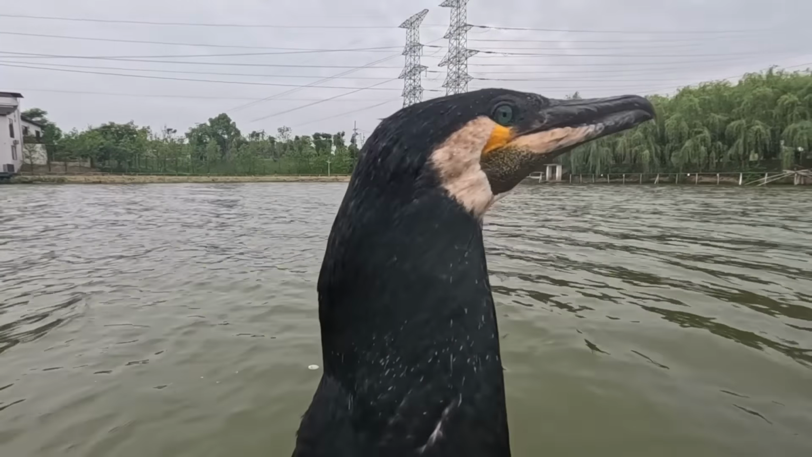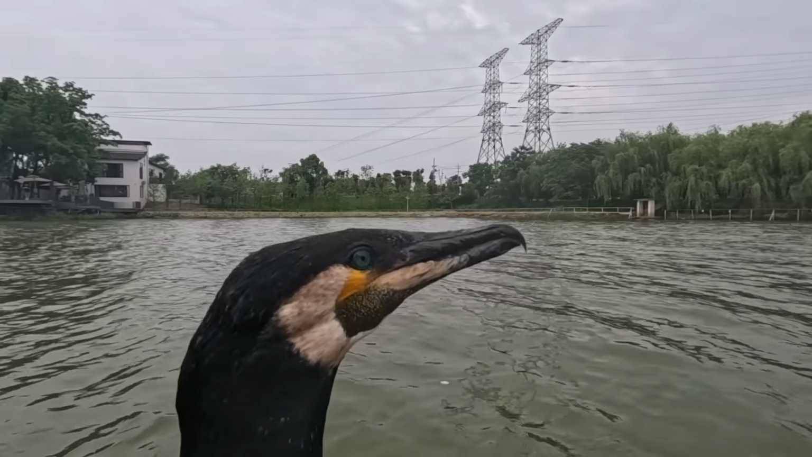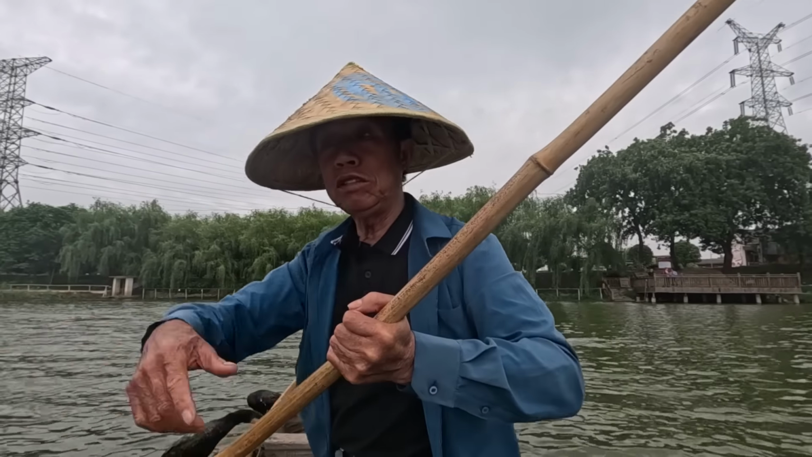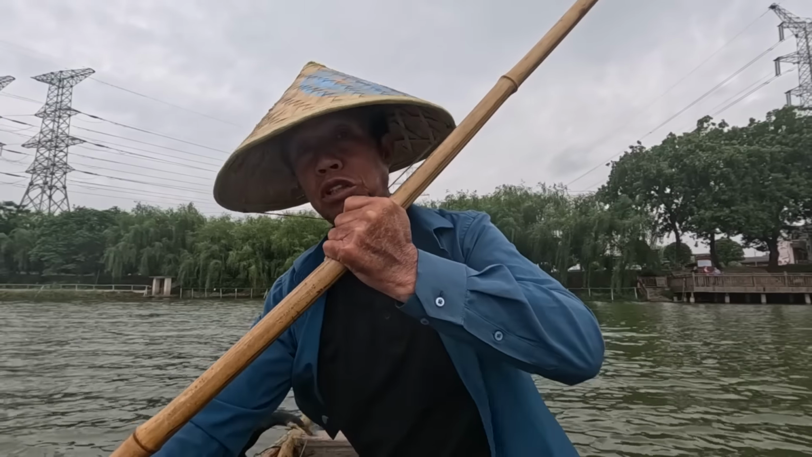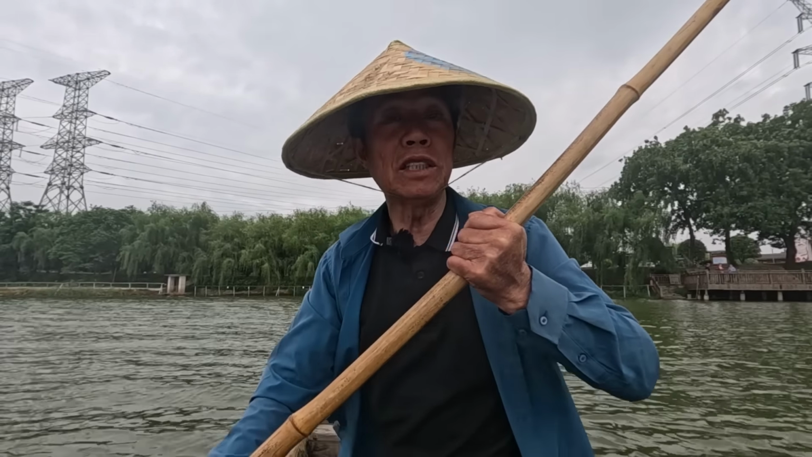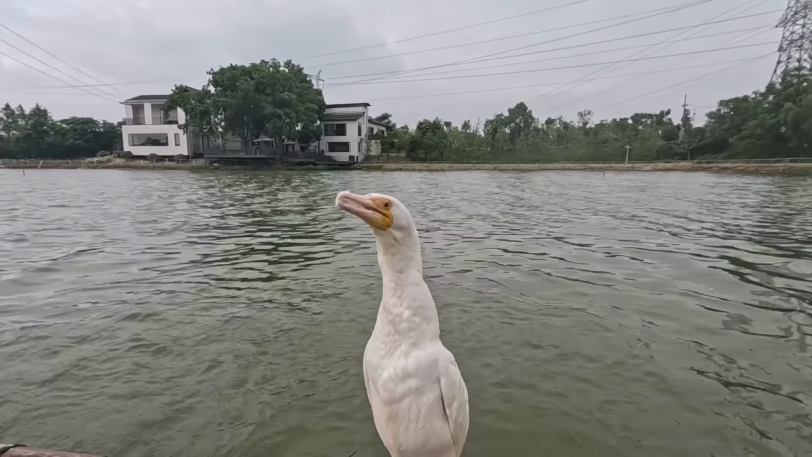As for cormorant breeding techniques, and there's a shag joke here which I'm not going to make, Yang Mao Chun keeps it an inscrutable secret. Is breeding them easy? When it comes to breeding, we've been doing this since our father's generation. It's the trade we're in. Breeding is not easy. Someone who doesn't know what they're doing simply can't breed them. But for those of us who are experienced in this trade, breeding is still possible. He is more forthcoming about his cormorant training regime.